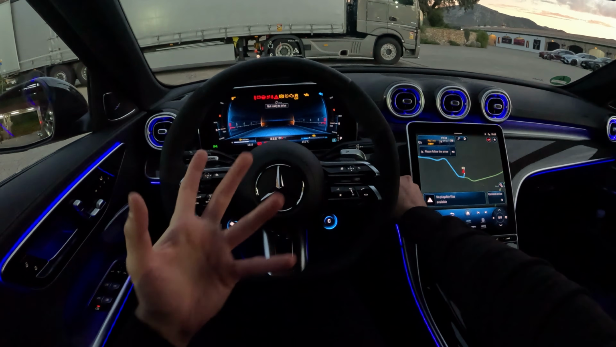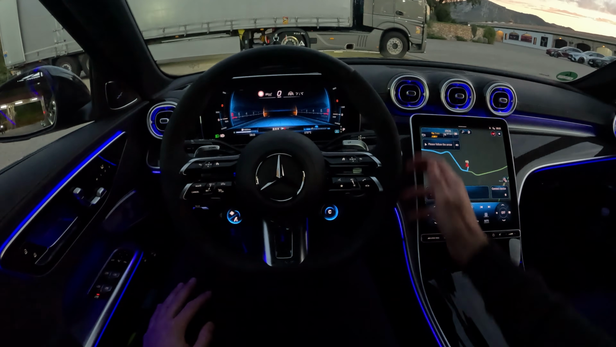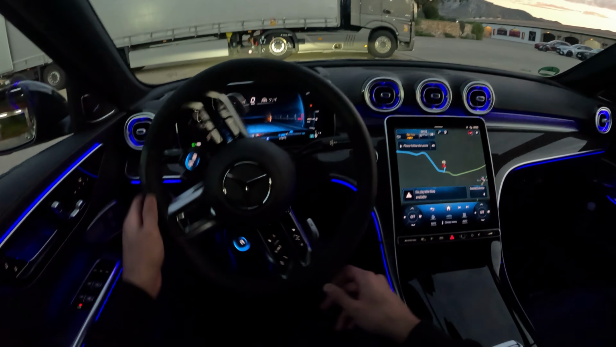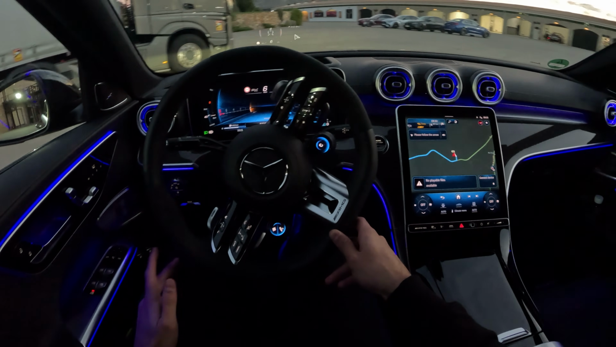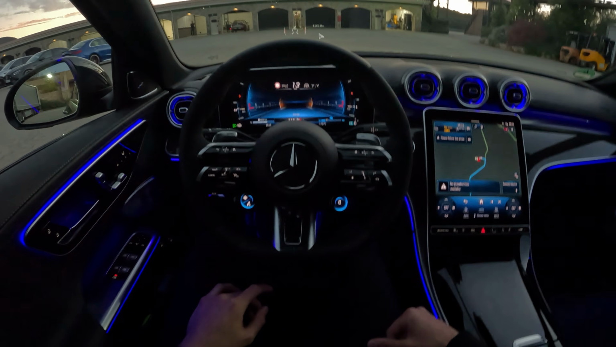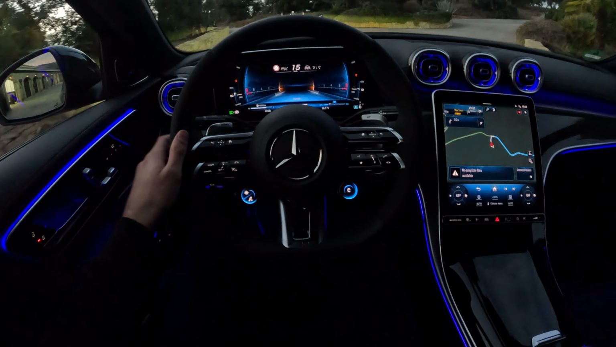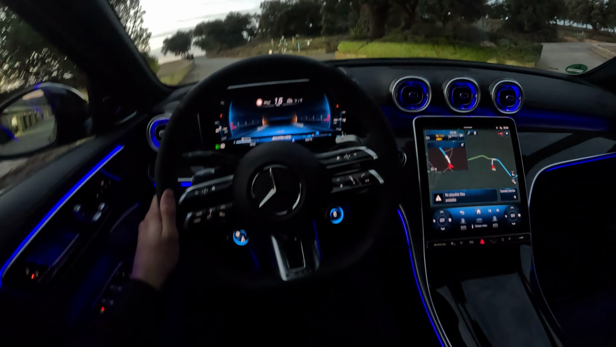Starting the car in comfort. Now listen up. And now it's ready to go. And as soon as I put it into drive, we can start to drive the new C63 SE Performance completely electric. This is just so weird. Just keep in mind, it's a C63 S and we are driving it fully electric.